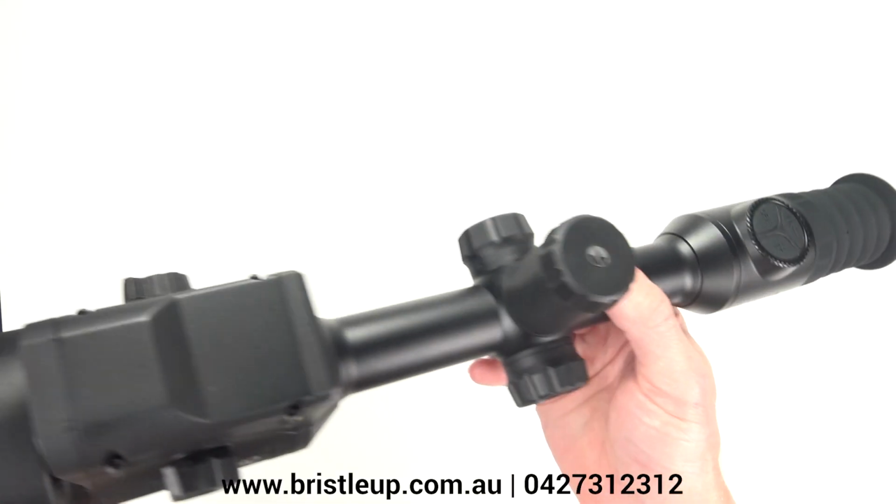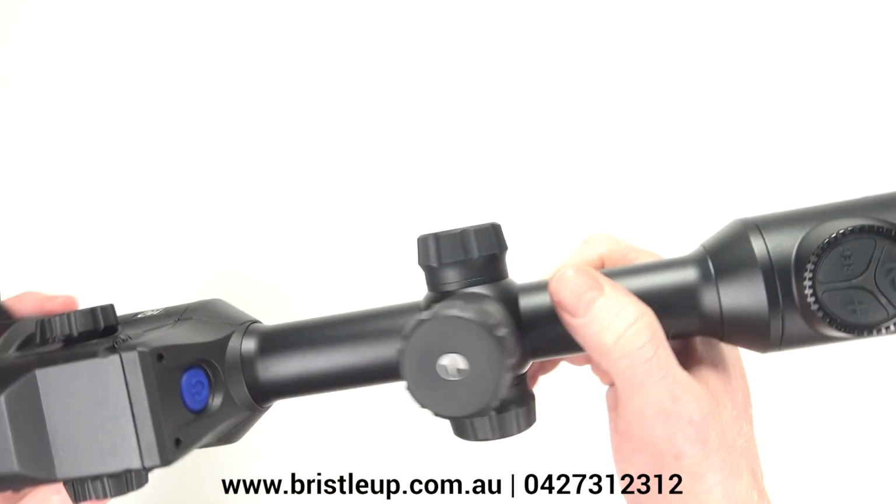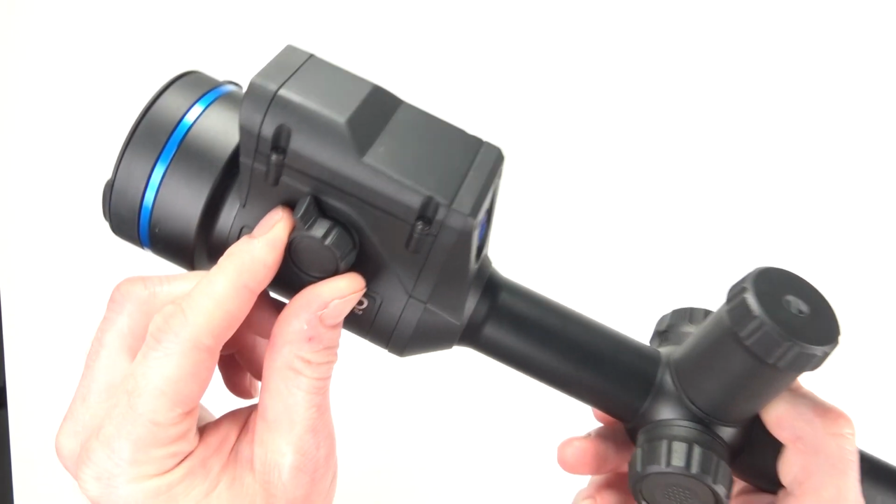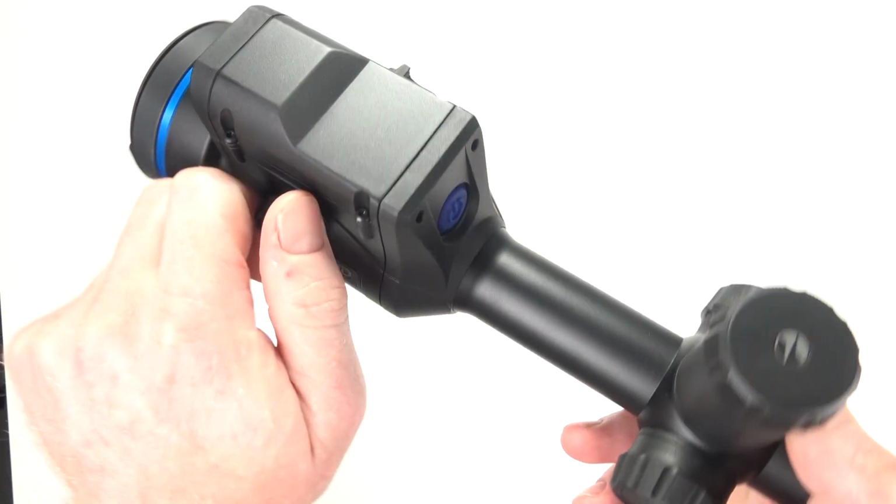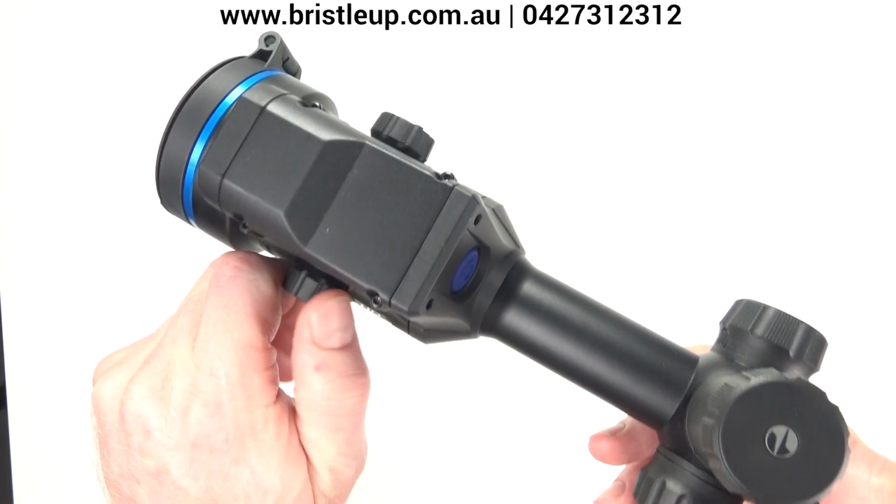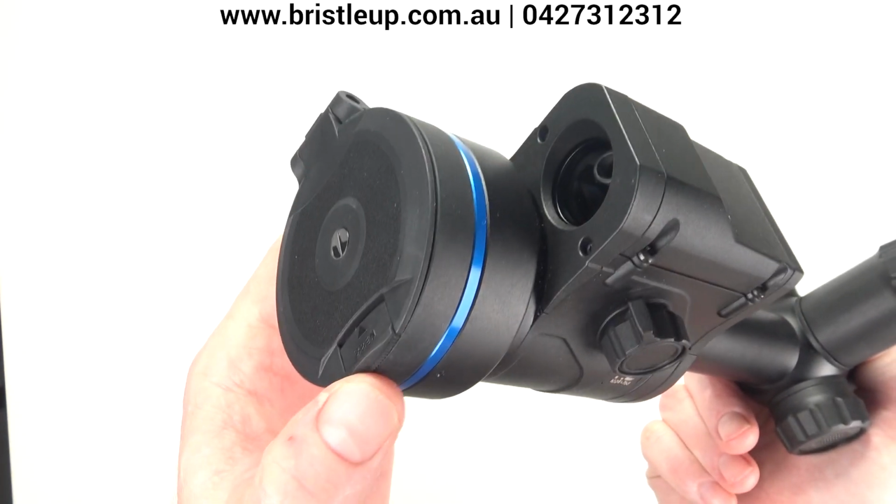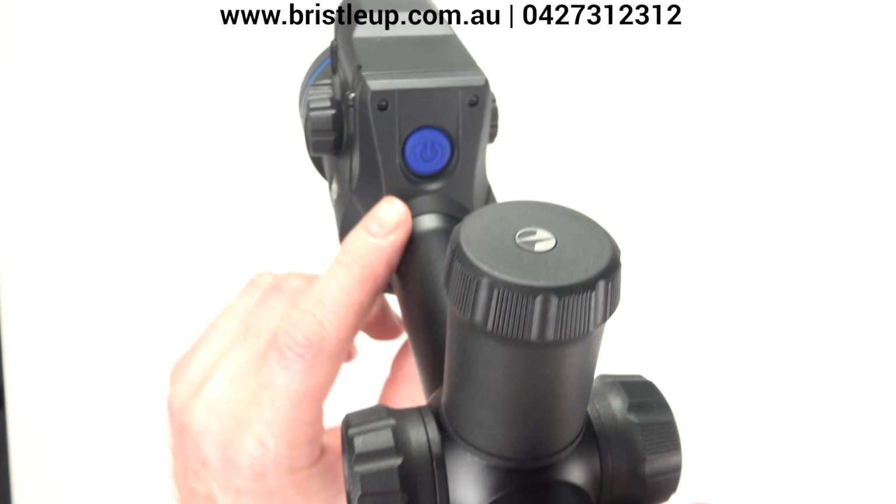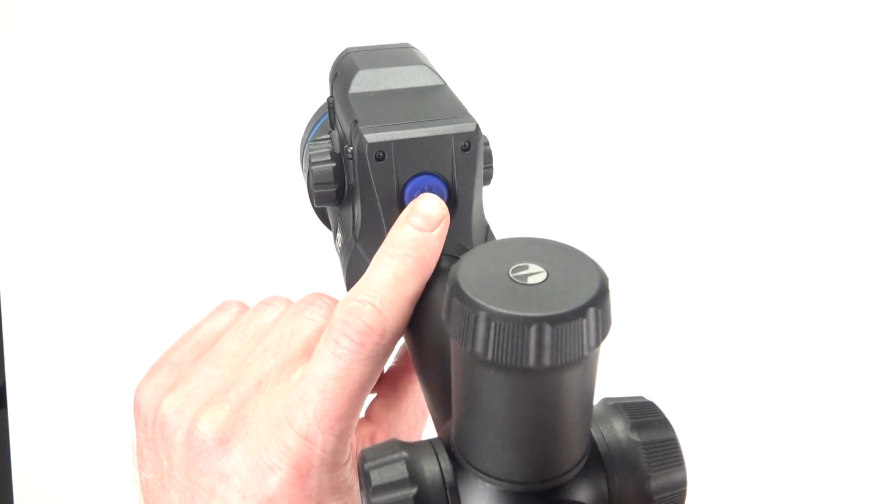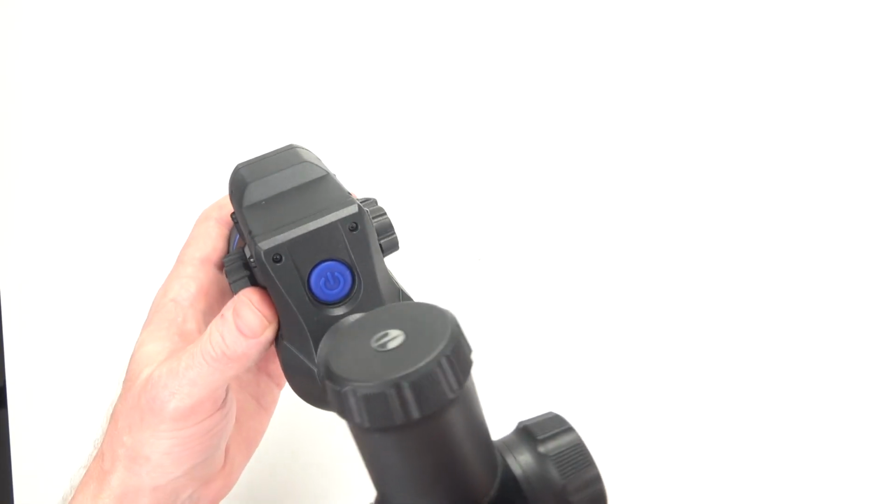Alright, so as you can see, Pulsar has stuck with their original design from the previous models. We've got the rangefinder at the front here on top. We've got our focus wheel here that can be accessed from either side, and that will focus in your image. A quick release lens cap. If you just press that, she will release like that. The power button is up the front here. A single press on the power button will turn it on. And as with previous Thermions, the startup time is very quick.